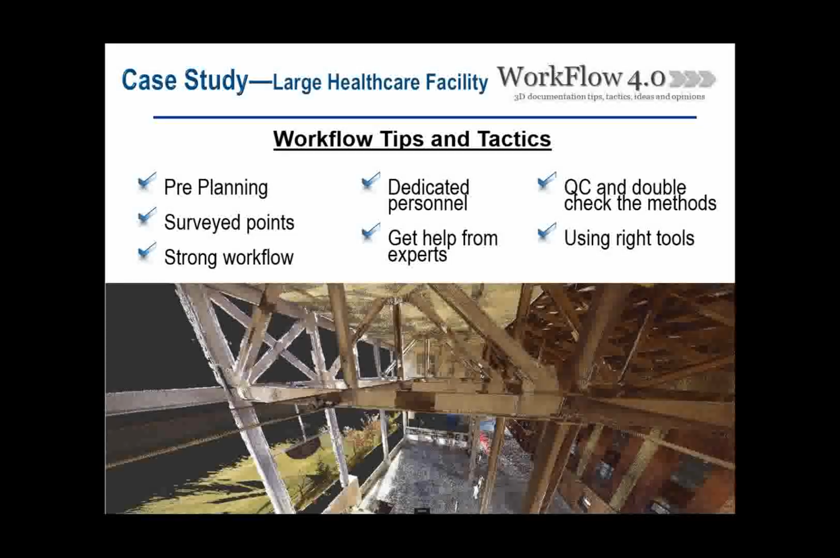And another one is get help from experts. When people touch a laser scanner, when they touch 3D modeling, they say, oh, it is so cool. It's like a game engine, like playing video games. But it is not. No matter how smart you are, no matter how much money you spend, experience is the first factor in this game. And having an expert by you, always helping, protects you from future failures.